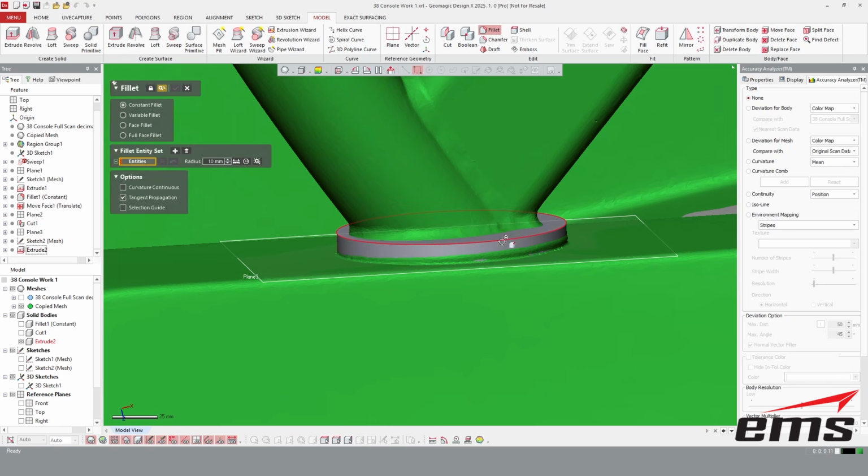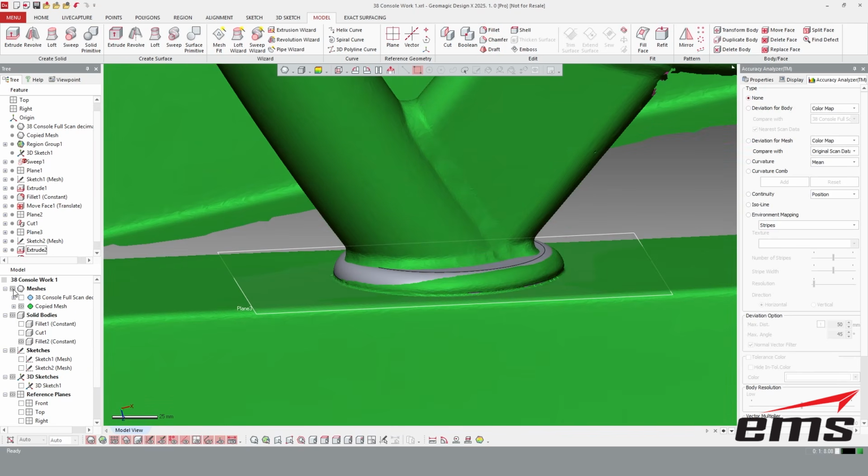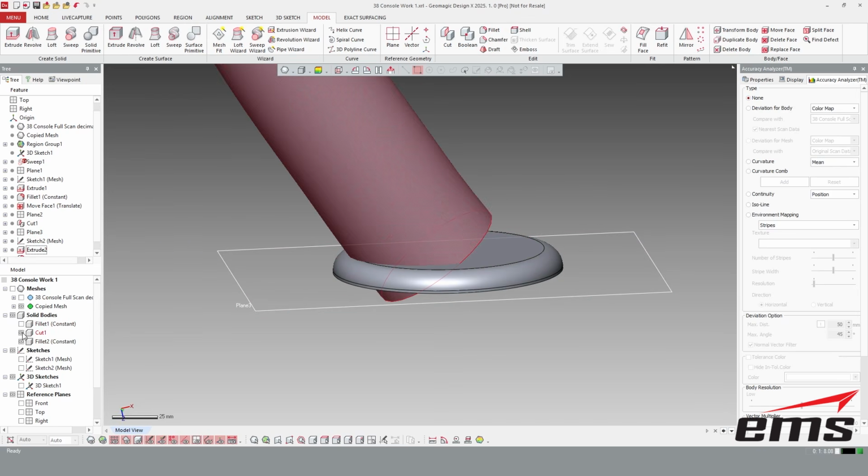Okay, we're going to add our fillet again. Same thing. We're going to click. We're going to ask it to look at it. You can see this one. We're going to make 10, and we'll take it. Okay. Now let's take a look at our tube.